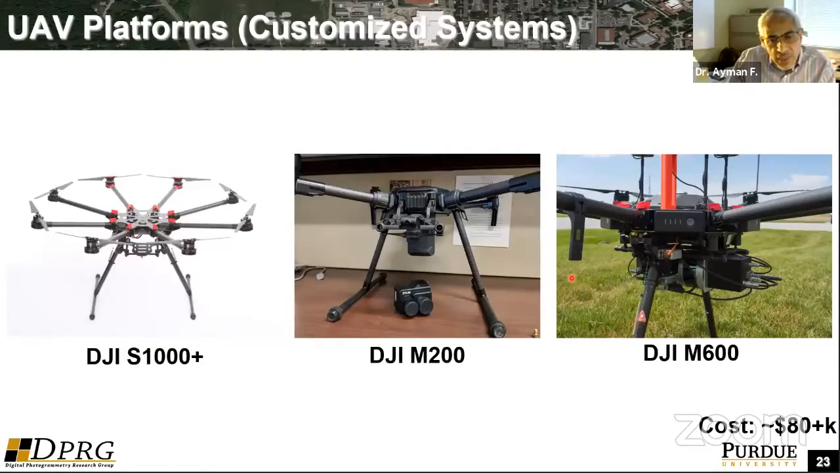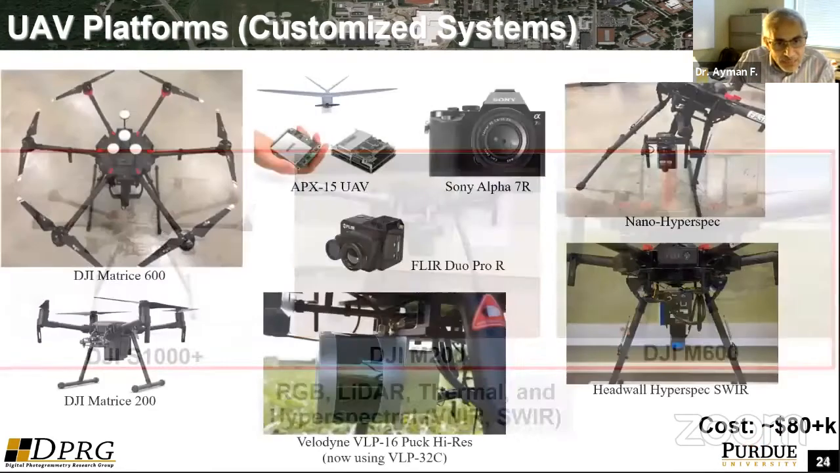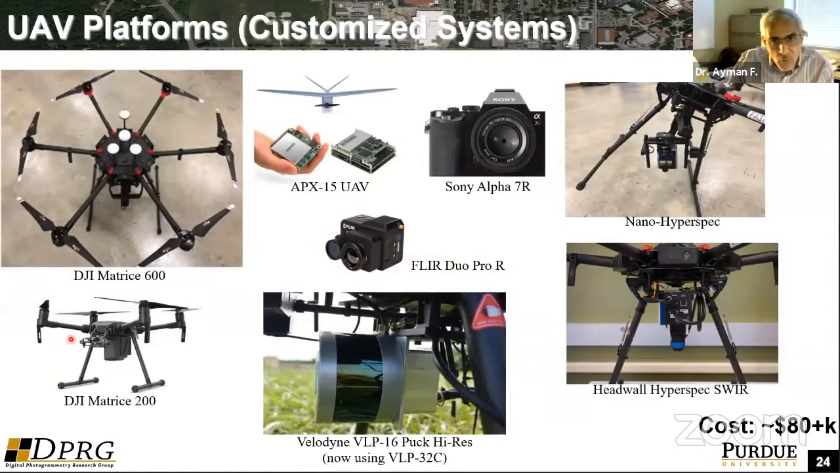With higher end units, you can buy the UAV, you can customize the UAV, integrate the sensors. For example, you can have either RGB or thermal cameras, you can have even LiDAR sensors, and you can put hyperspectral sensors. So depending on the payload, the cost of the system could be in the range of $80,000 or upward. So this is just an example of several UAV platforms equipped, again, with GPS INS.